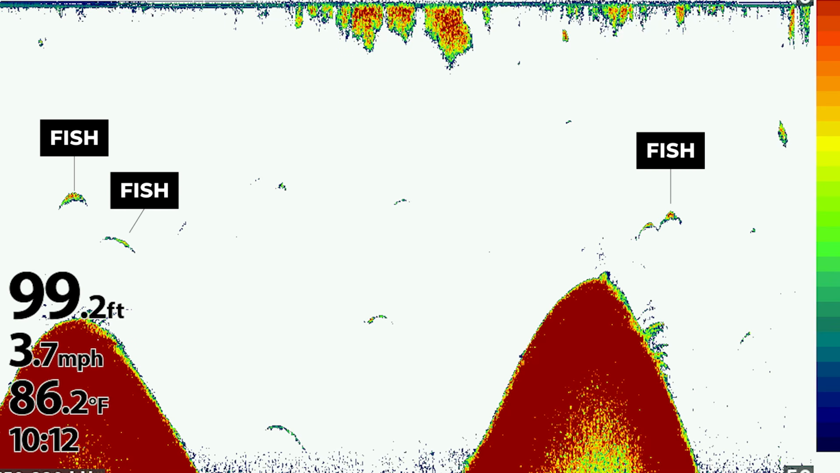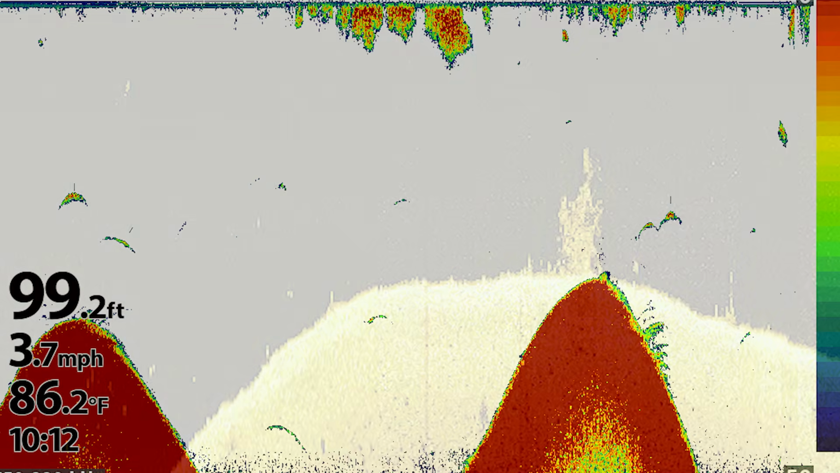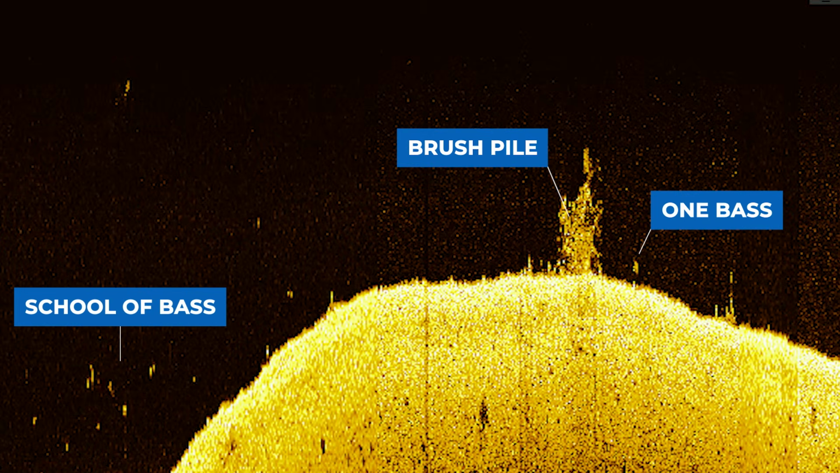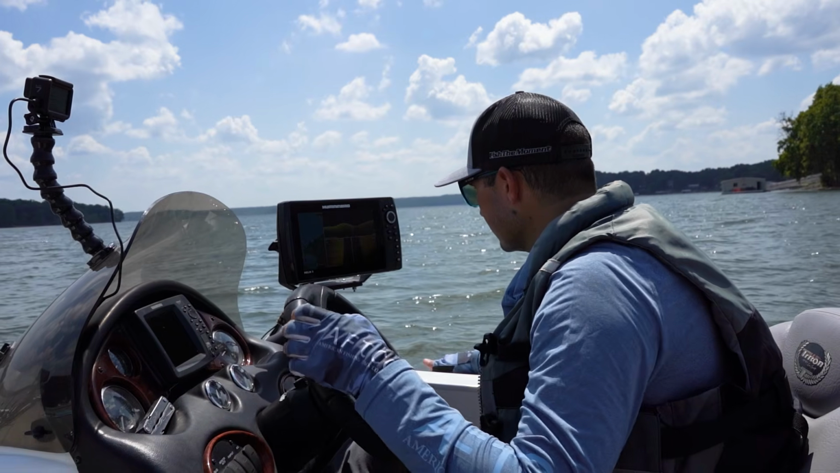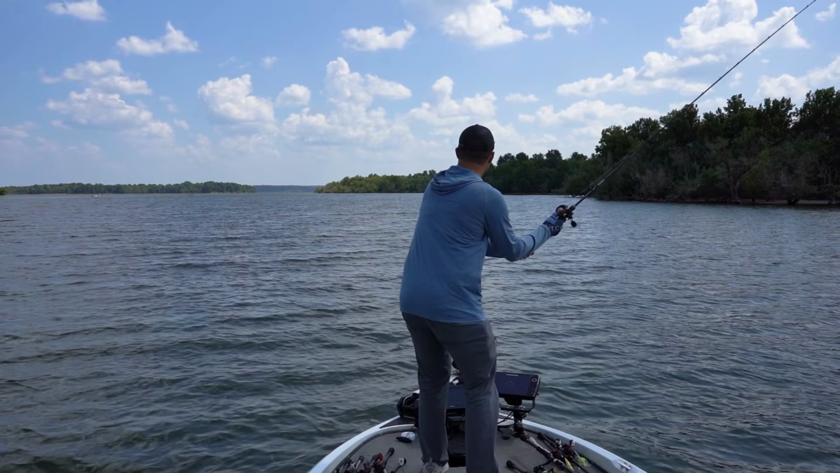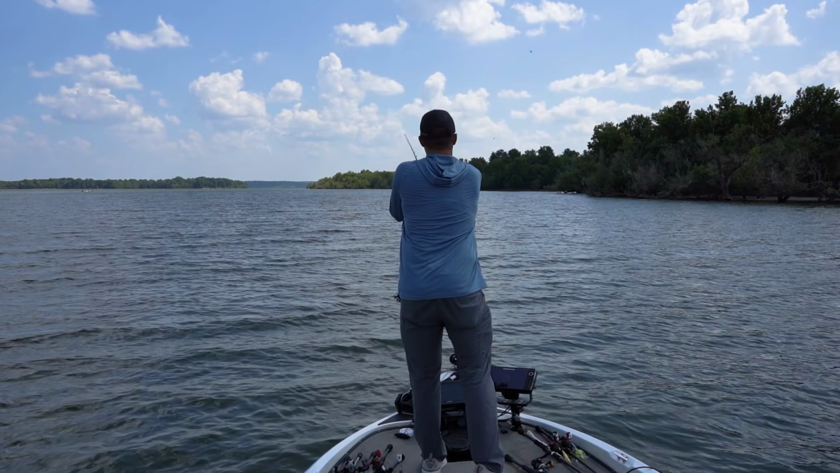Determining the species of fish you see on your fish finder can be the difference between catching 15 pounds of bass or nothing. Today, I'll put this skill to the test on Grand Lake in the dog days of summer. Can I catch 5 bass for 15 pounds? Let's find out.